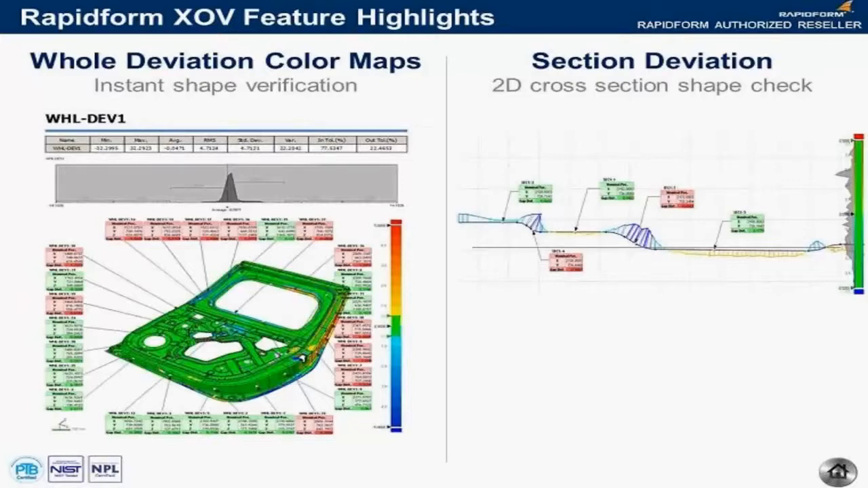You can define the tolerance for the part or for individual features of the part, which are then shown in green. And everything else that's out of tolerance is shown in shades of red or blue. And you can click anywhere on the model to see exact deviation between the nominal model and the scan at that location.